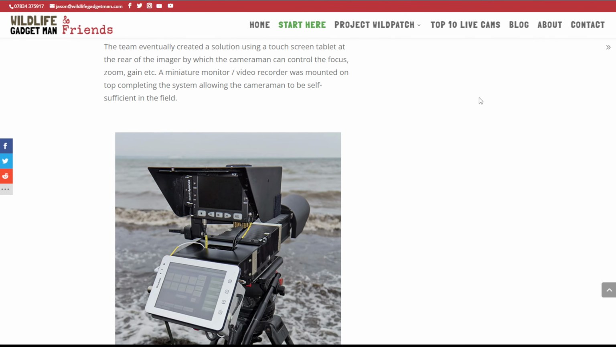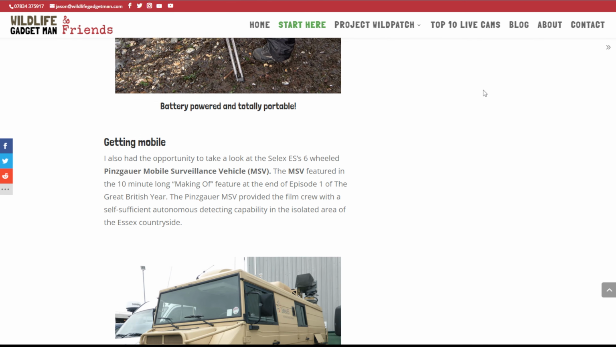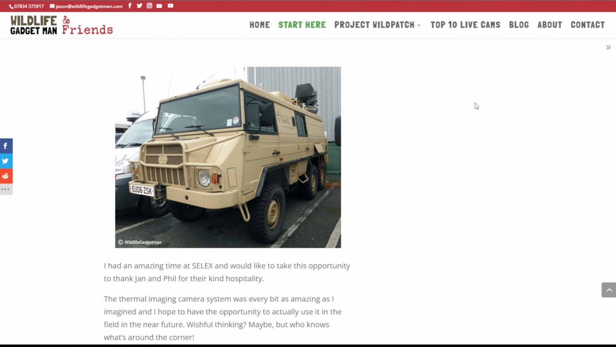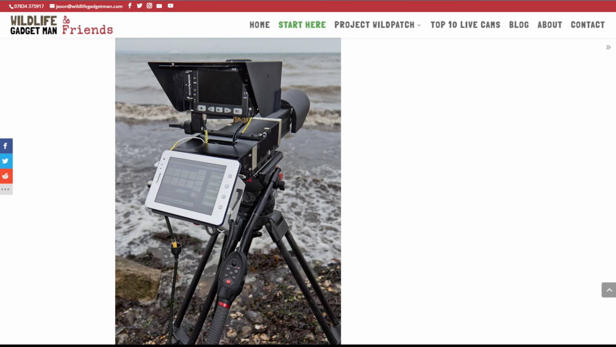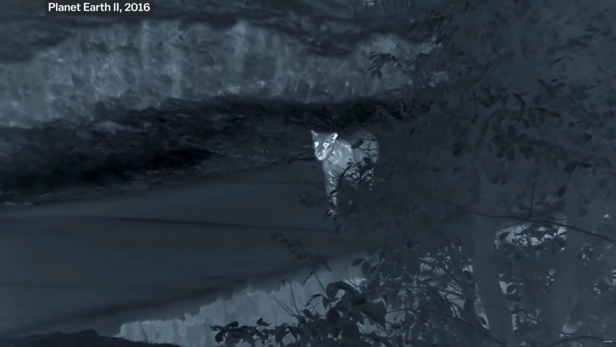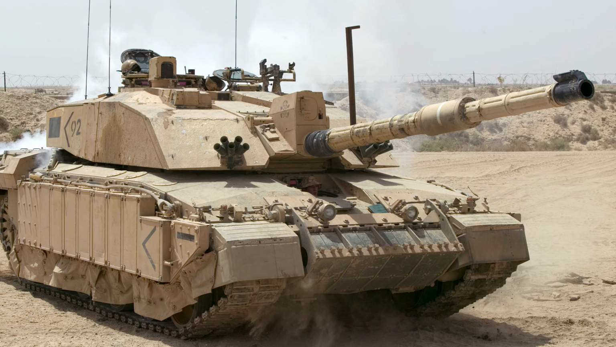And one of them is the SLX Merlin thermal imaging camera. This kind of system was used, for example, in Planet Earth 2 or the Netflix Earth at Night series. So the image quality is just awesome. It is obviously so good that it is now used in the Challenger 2 tanks of the British Army.